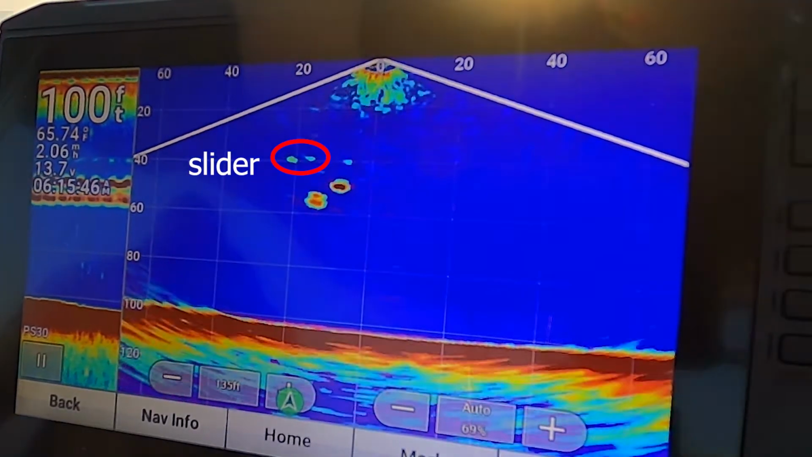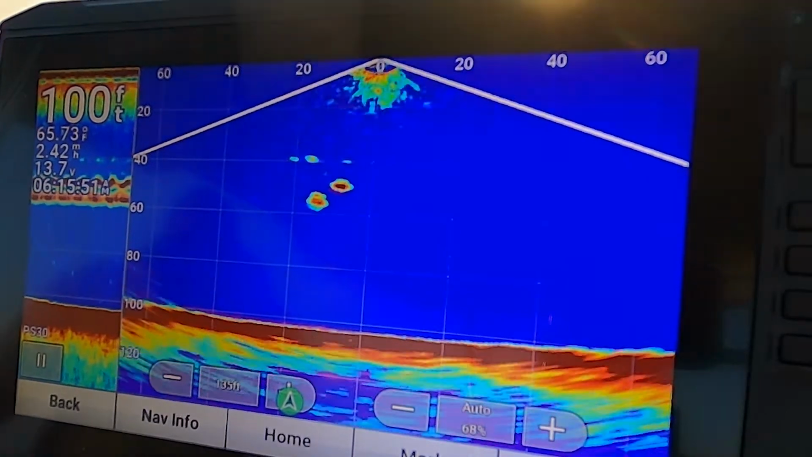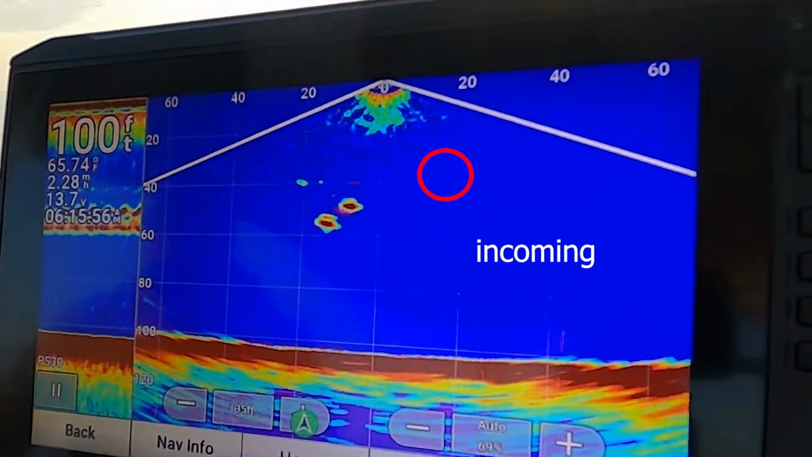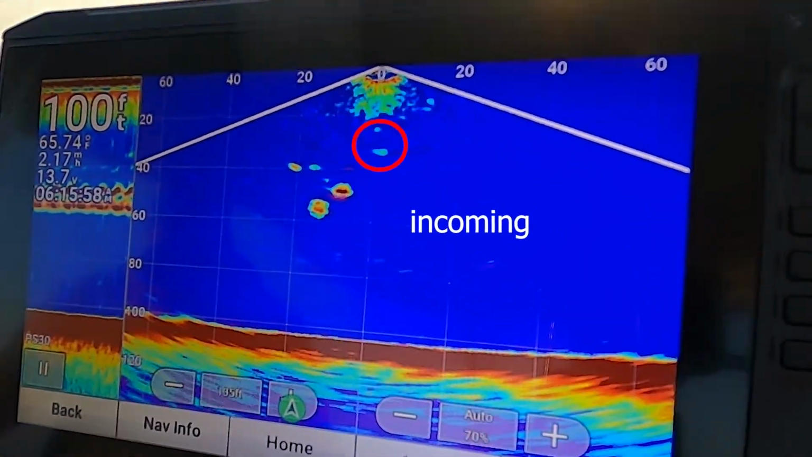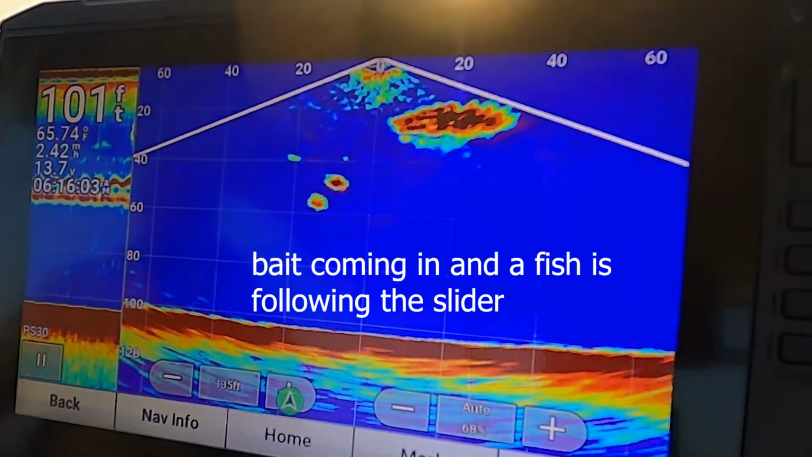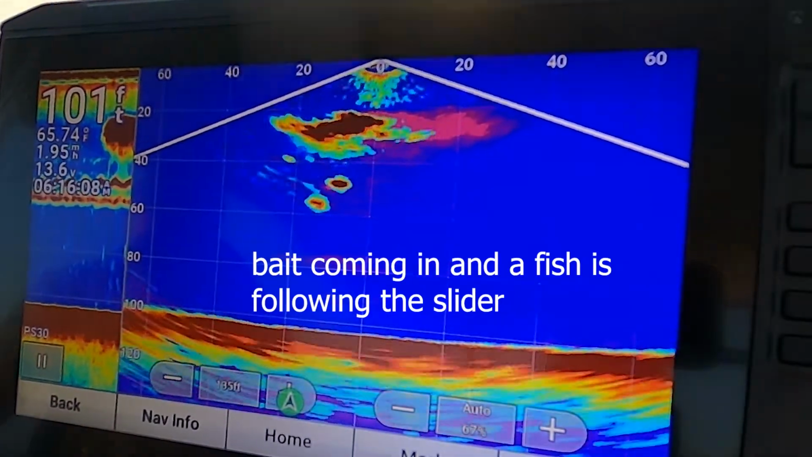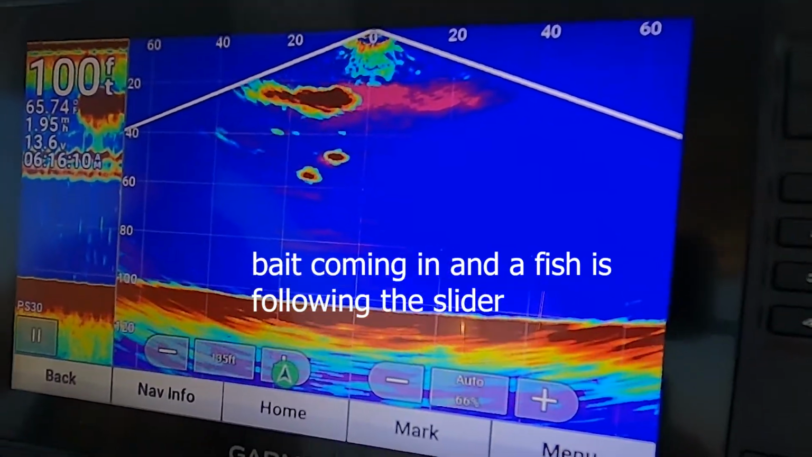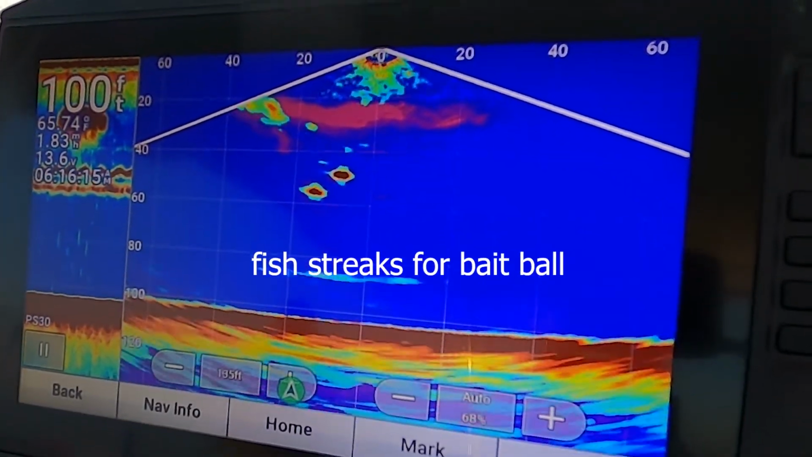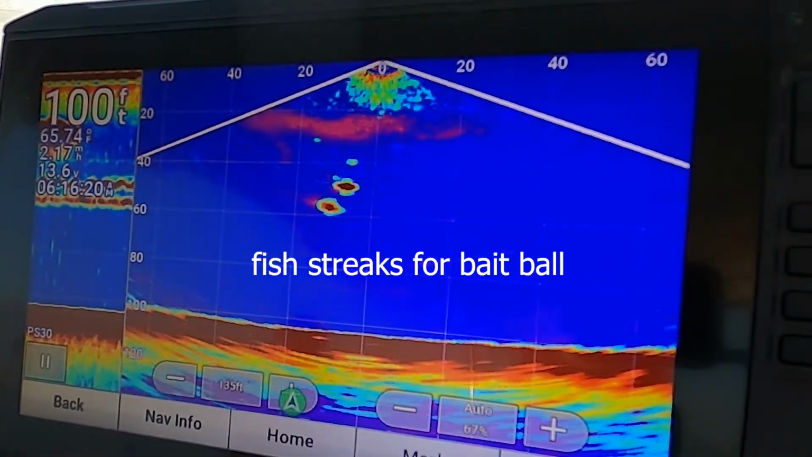Here you see our slider. You'll see an incoming fish. He's gonna take a race at that slider, I think. He's ahead of the bait, so he's following the bait ball. He's around the bait ball, so these are active fish. And you'll see that fish not take the cheater, but he'll take a run up at the bait. There he goes, up into the bait ball. And we didn't get any bites on that particular run of bait.